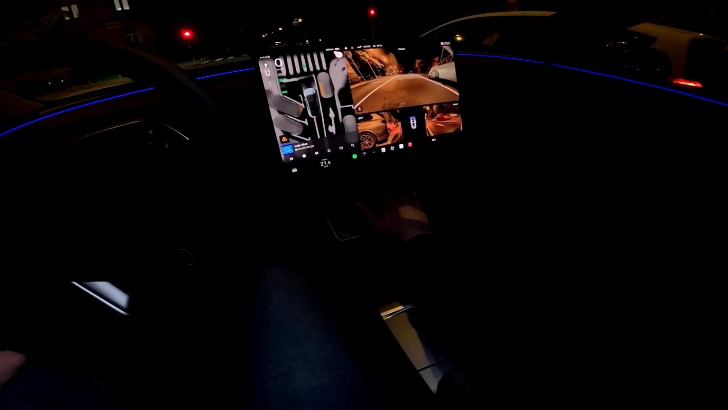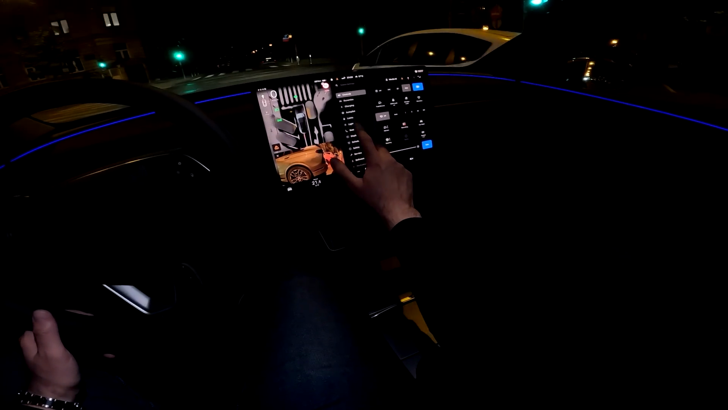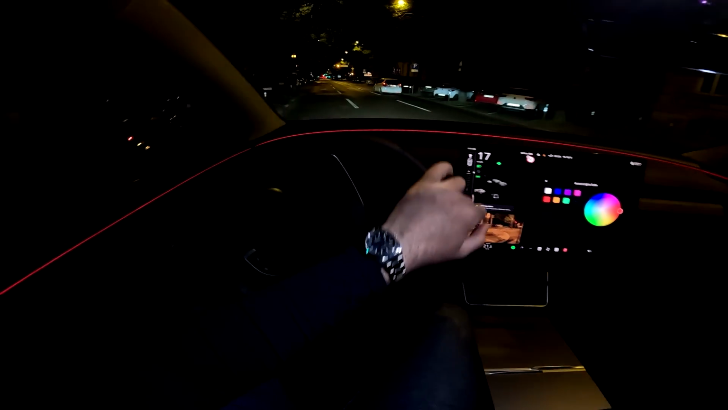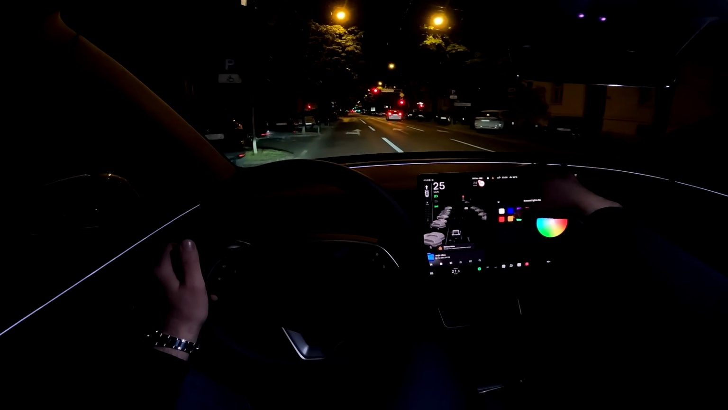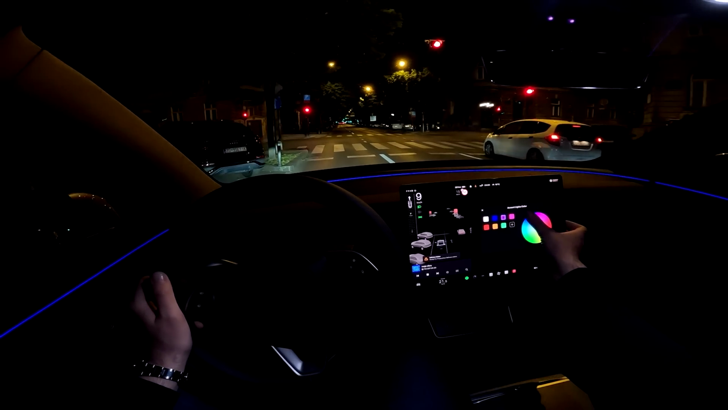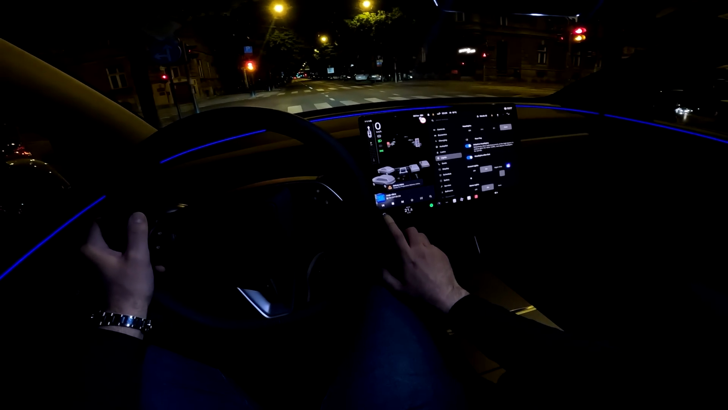And here you have the 2 wireless charging pads, loads of room throughout the cabin, and the lovely ambient lights. And actually, if we go here to lights, you can change the color. So how do you like this red, for example? And then blue, which is my favorite. And you can change between various colors here, as you can see. So very cool indeed. Let's put the blue one for now, I think. Again, my favorite.